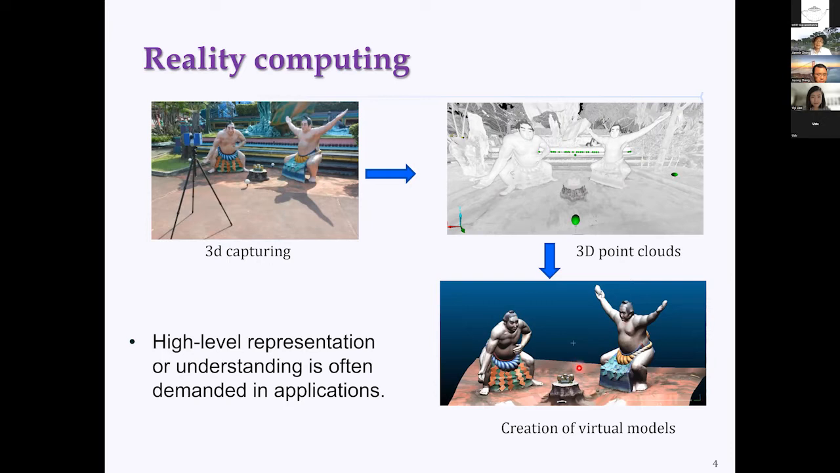Nowadays it's relatively easy to obtain or generate point clouds, and point clouds are unstructured. So they do not provide semantic or high-level information explicitly.